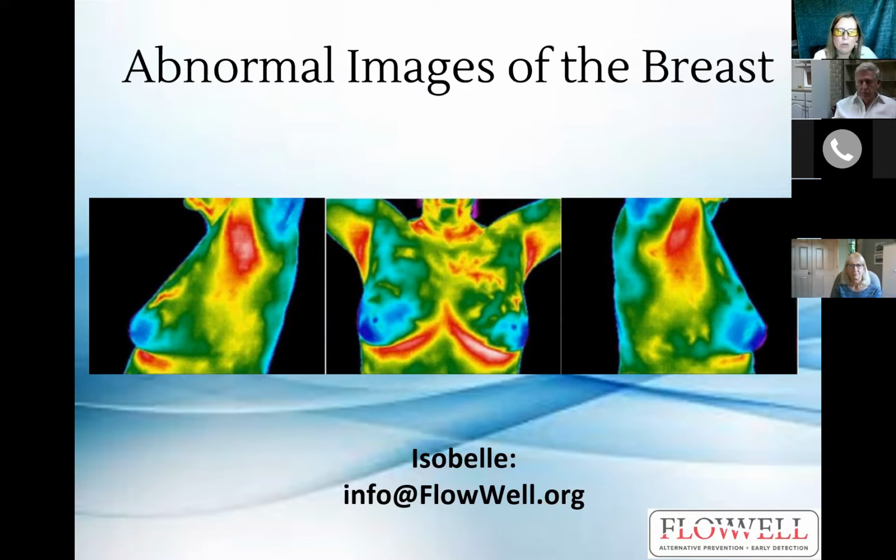So other tips that we go over with patients could be self-breast massage. They could try a medical device that I personally use daily called a beamer that increases the blood flow in your body. And of course, you always want to go over these reports with your physician.